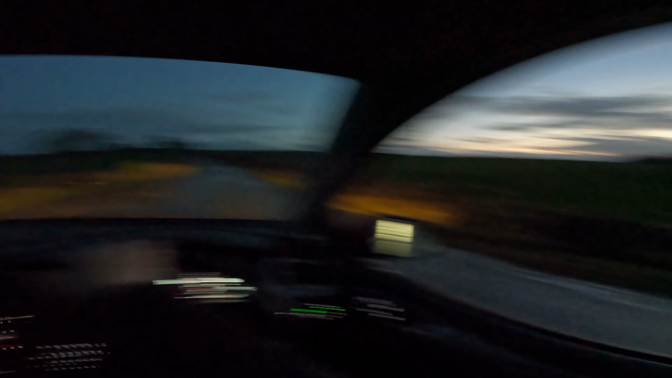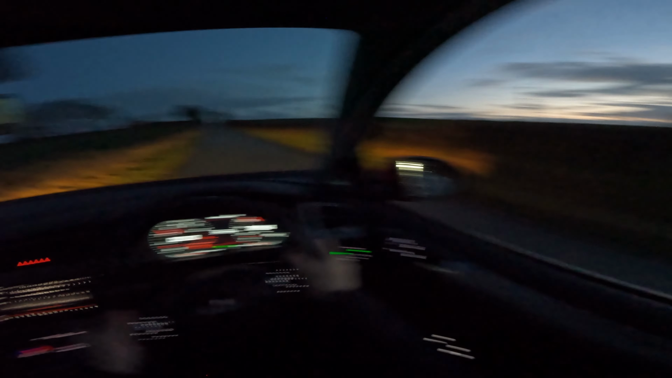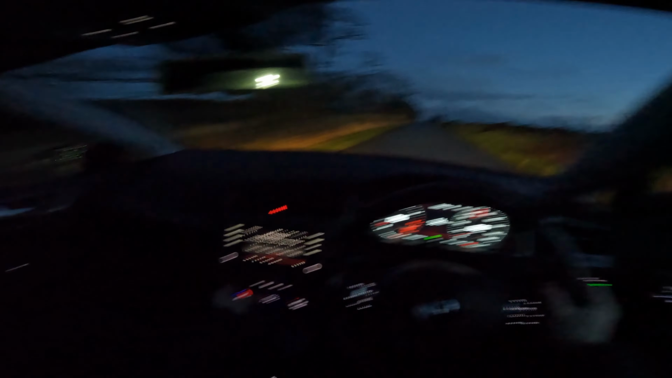I'll tell you what, the sky actually looks really nice. I wish there's a car behind me. Tell you what, the little 1.4 does not like going up hills.